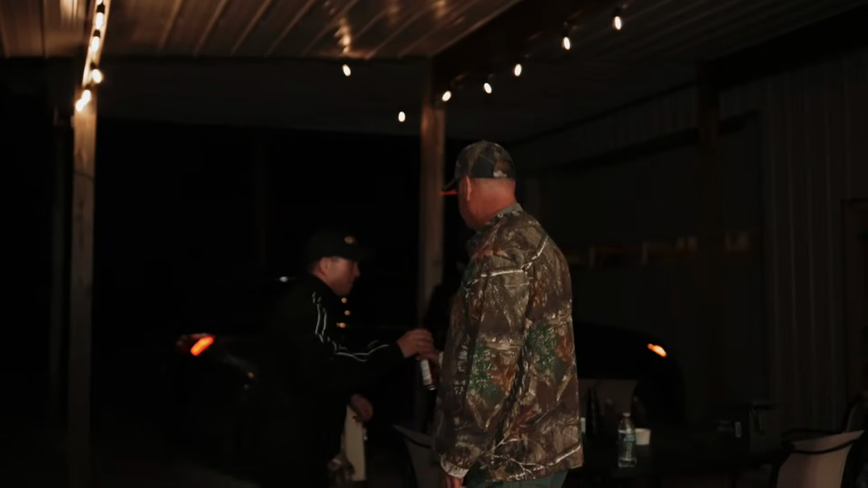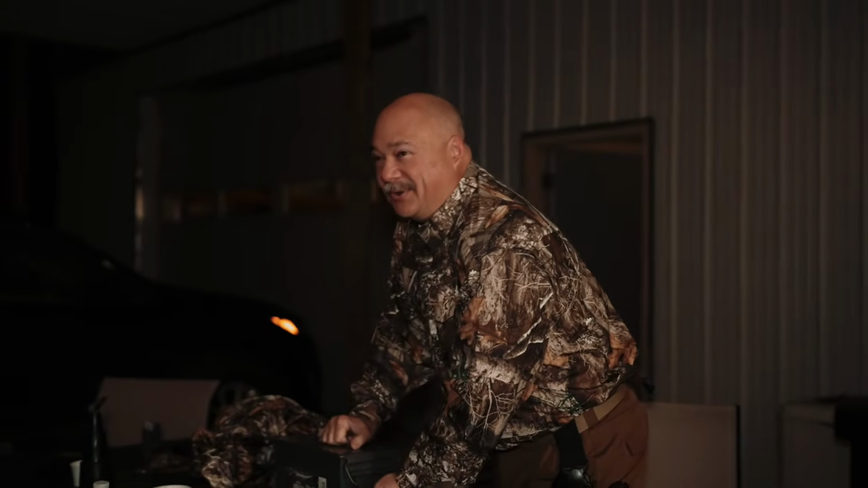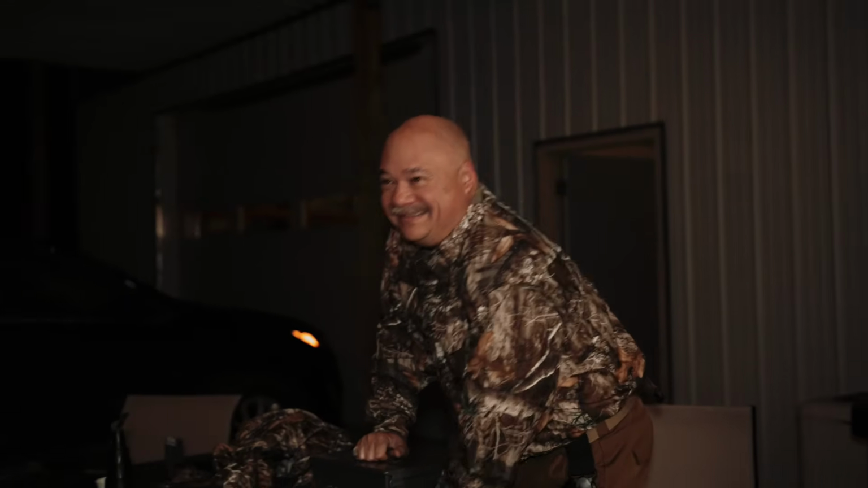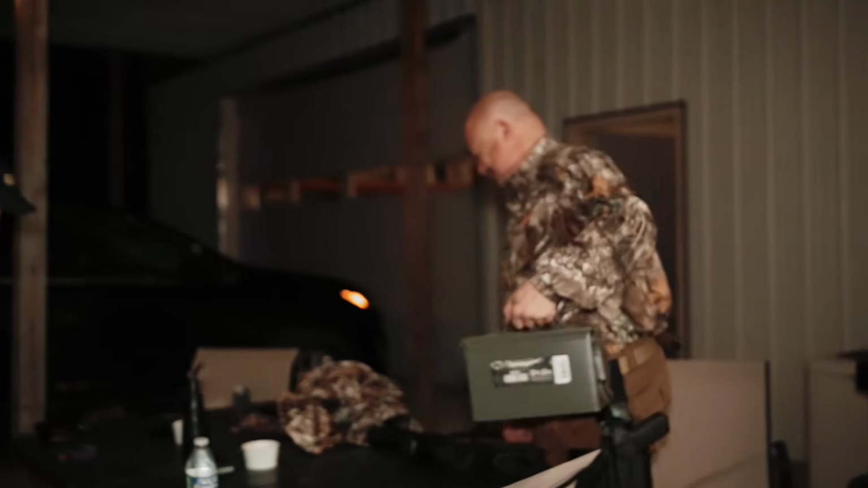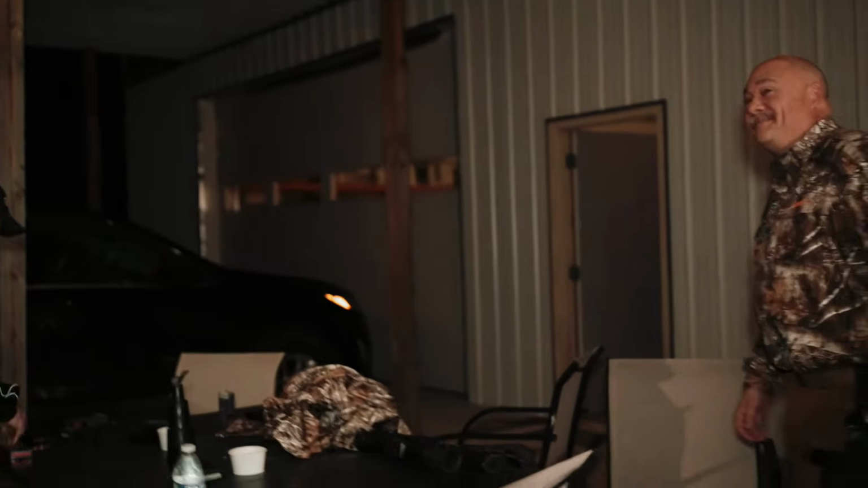Age or your kids? Kids are getting to me. And look forward to the day when they're out here with you. Yeah, that's right. I look forward to bringing my granddaughter out here. Hey, that'd be fun. Get her first pig. Oh yeah, how old is she? She'll be 5 in June. Another year or two. Yeah, she'll be out here ready to go.